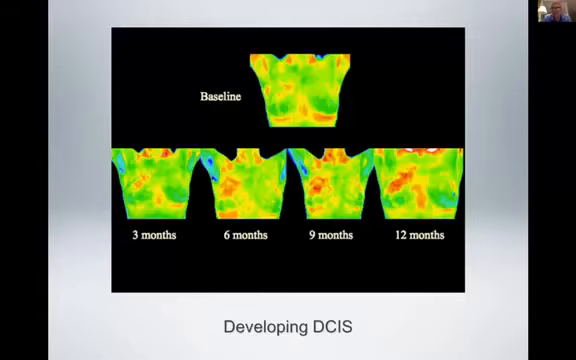A mammogram somewhere along the road at 3 months or 6 months, I believe, was normal. I think there was a mammogram like at 9 months or 12 months, and they found a small DCIS. And this is ductal carcinoma in situ. It's the earliest type of cancer that we find.